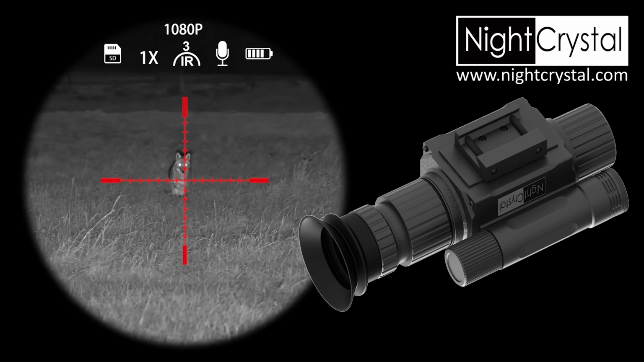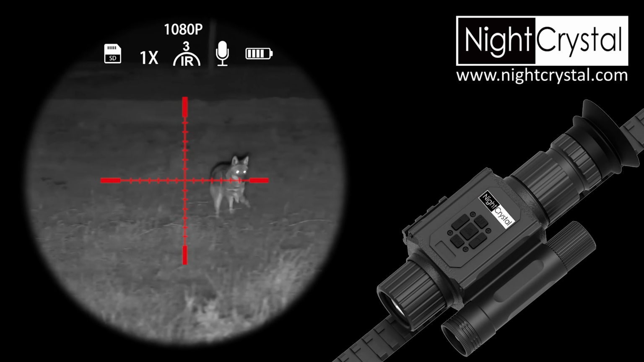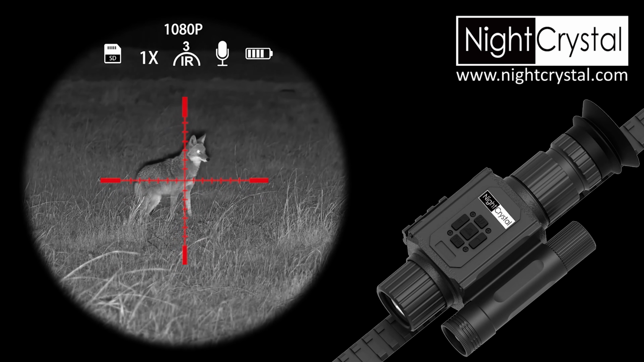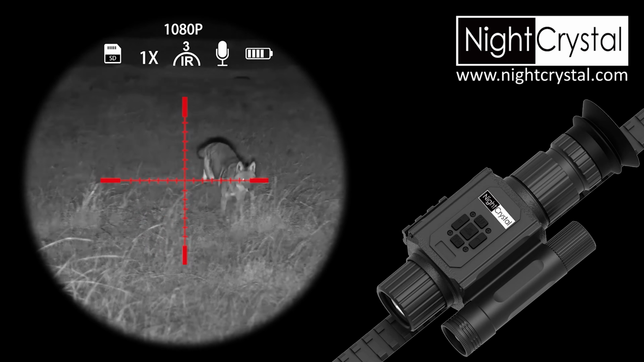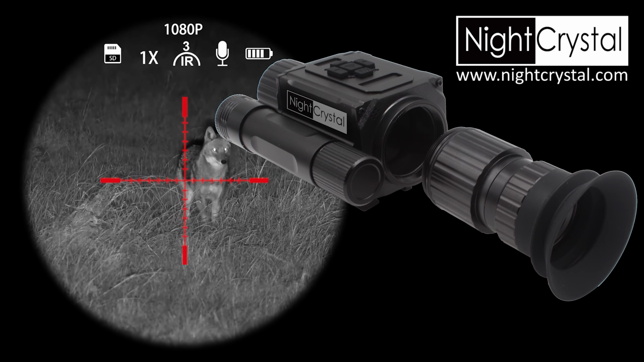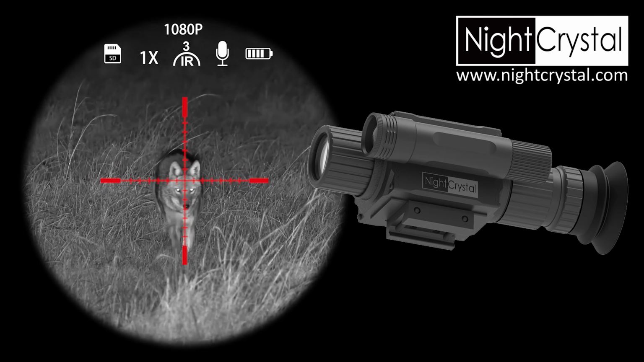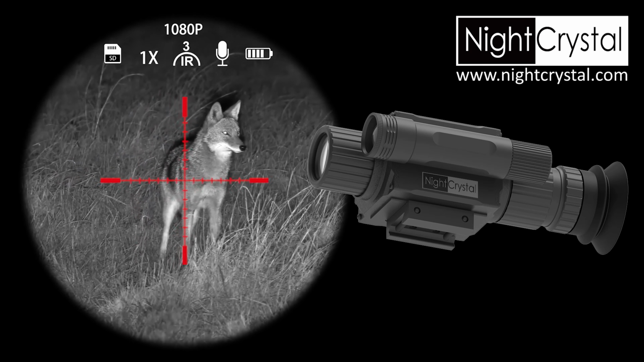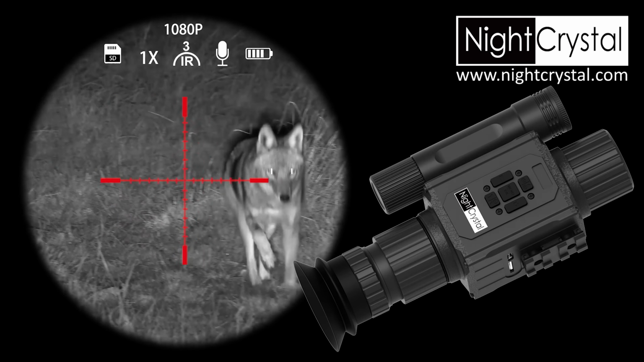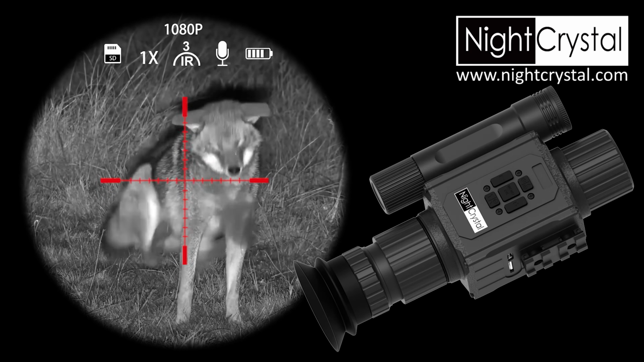On screen, you'll see a few icons. 1080p shows it's in 1080p full HD video recording. The micro SD icon means a card is inserted for storing recorded video and photos. 1x is your current zoom level. IR3 means the built-in IR is on max. IR1 means IR is on, but the flashlight is off, great if you're using an external IR. No logo means day vision. Mic shows audio is being recorded, and the battery icon shows how much power is left.